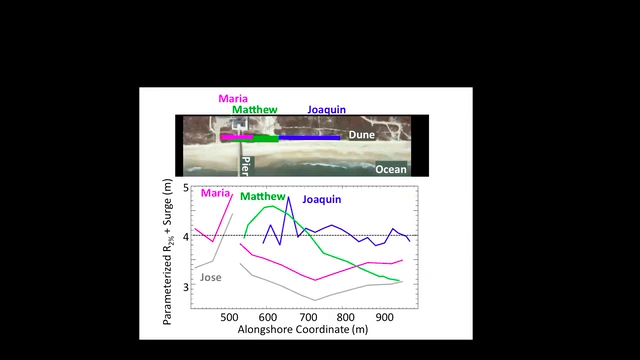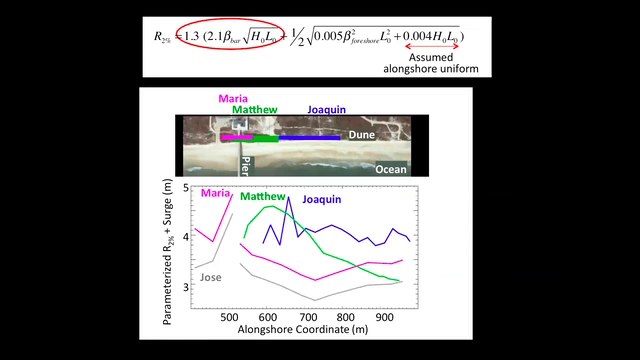So if we look more at that parameterization that I developed, on the right-hand side, the term on the right for the infragravity swash only depends upon the offshore wave conditions. And we assumed those were alongshore uniform over this stretch of beach. So it's not contributing to this alongshore variability in the erosion or the 2% run-up at all.